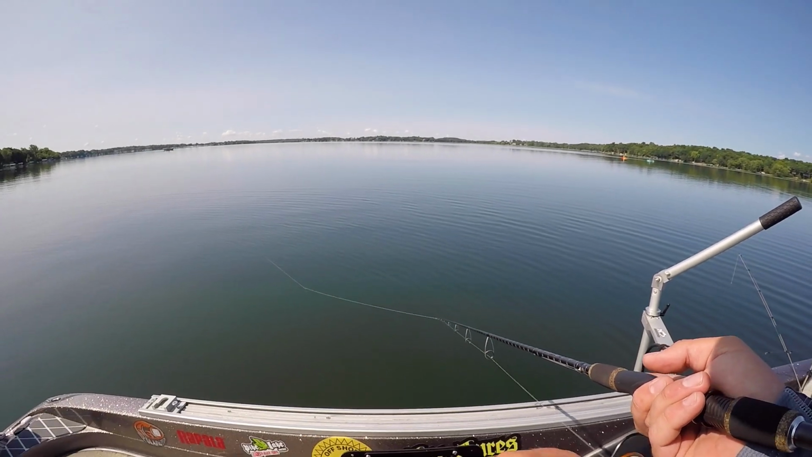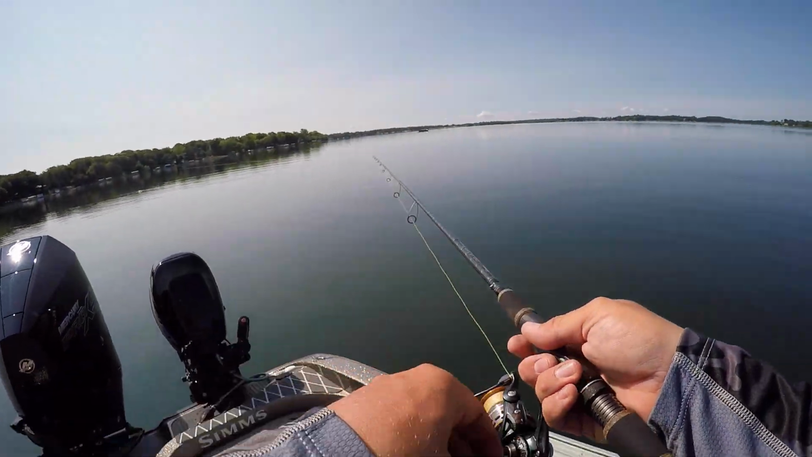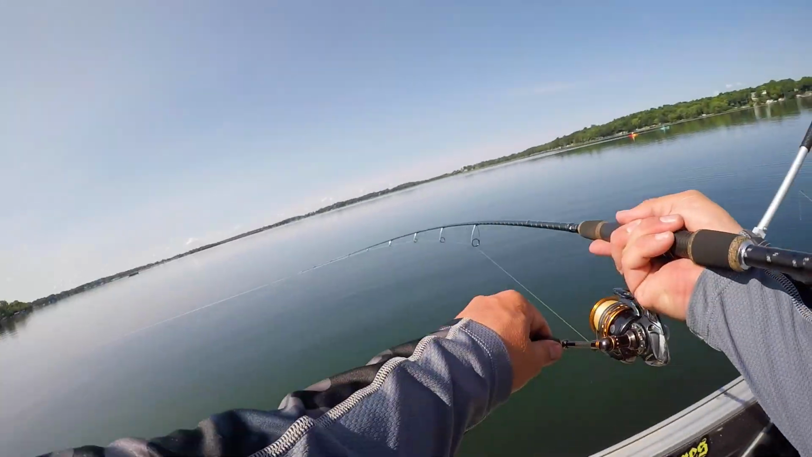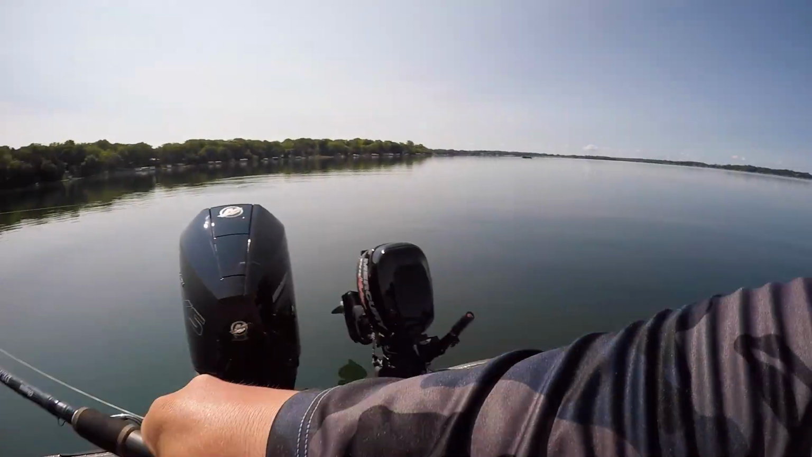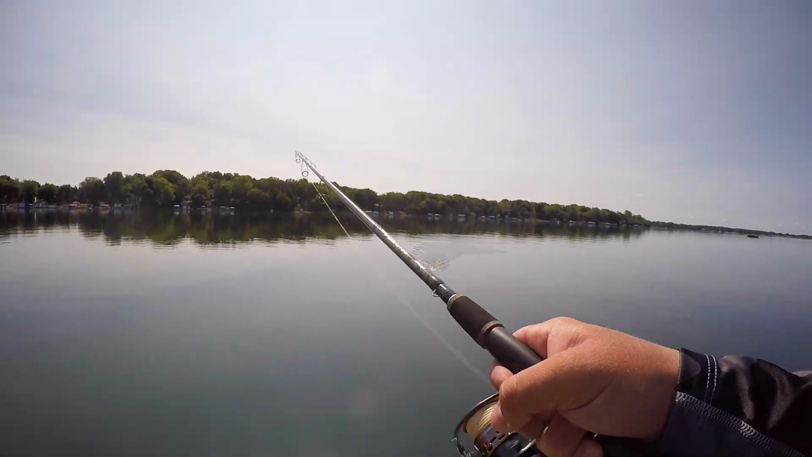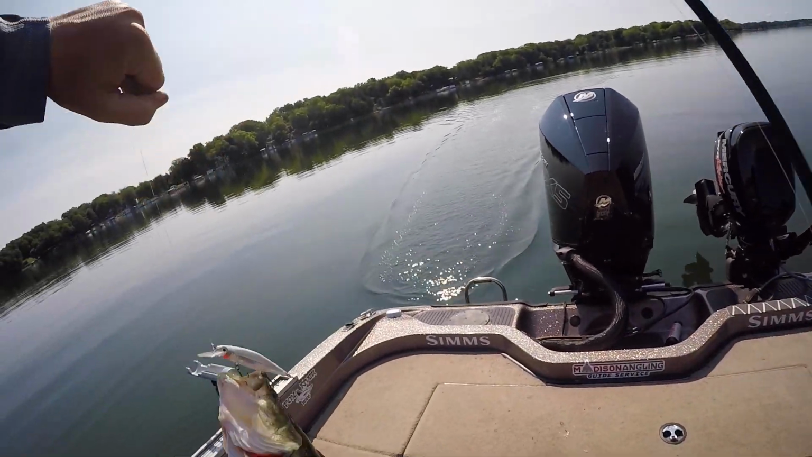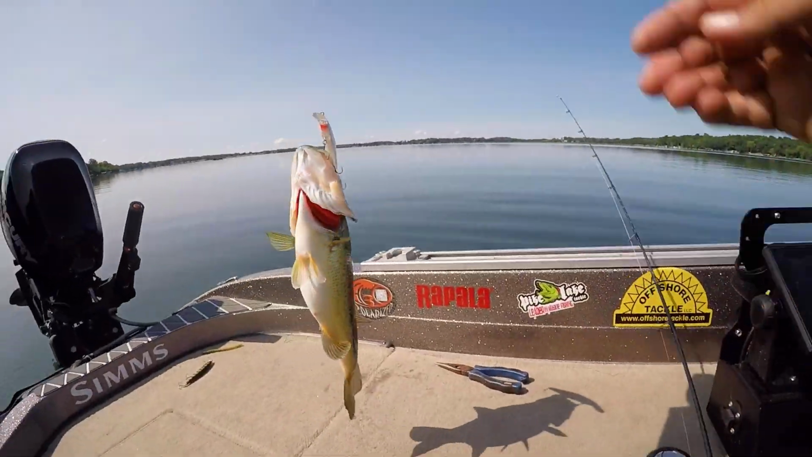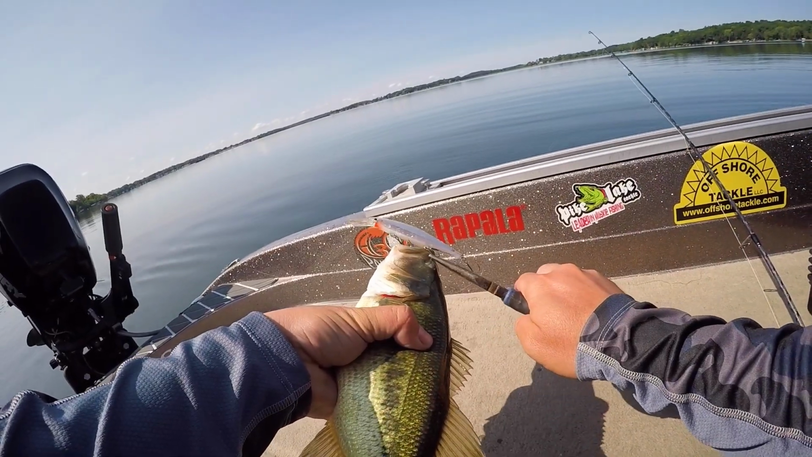Oh, missed one. Come on. All right, they disappeared on us. I think they're back behind us now. There's one. Immediately. Stay down. That's a largie. We're in 30 feet of water, guys. You guys might not believe me that these are all largemouth. There you go. These are largies in 30 freaking feet of water, suspended, like schools and schools of them.